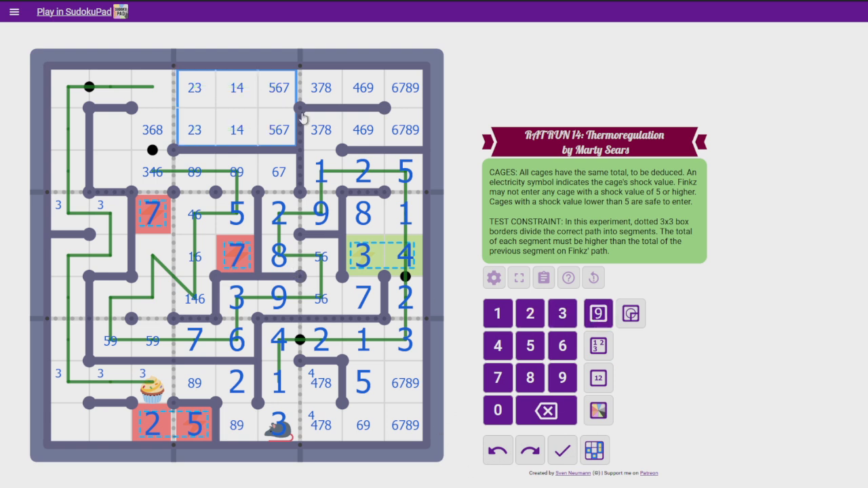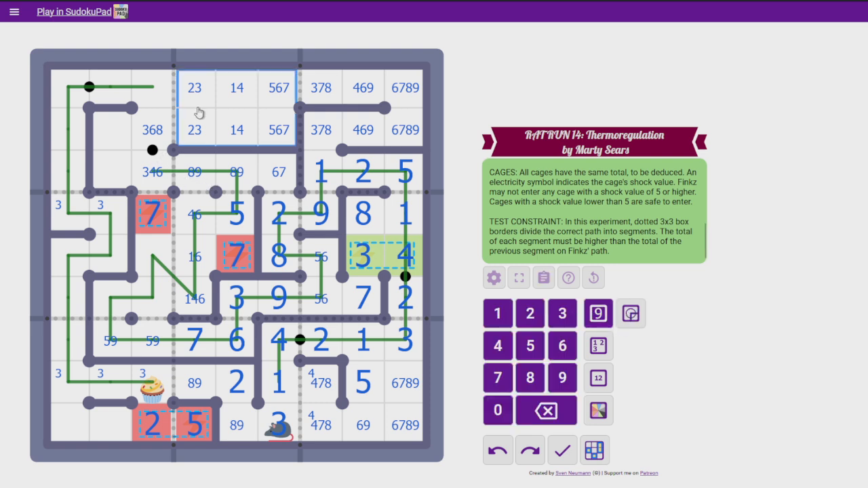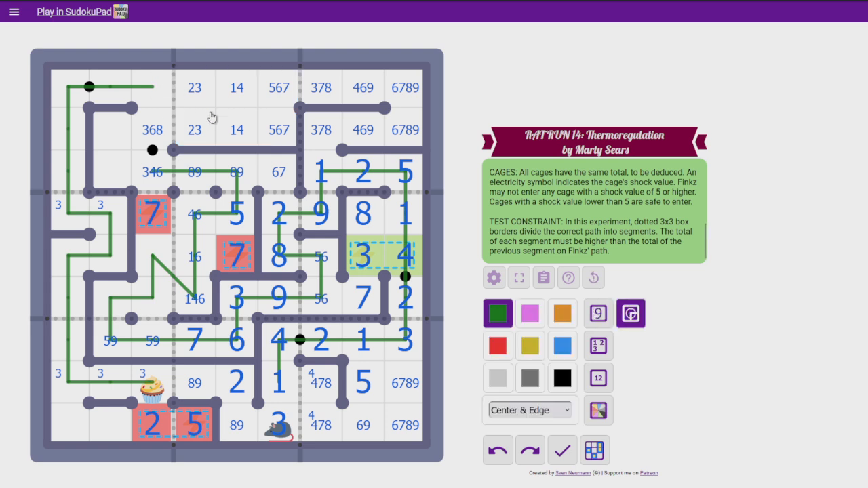But now you might say, oh, what if it just takes less cells? What if it takes less cells? It must still be bigger than at least 18. So it must be between 19 and 21. But it must enter and exit through different cells. So they have to be these two. So these two would be contained, definitely.